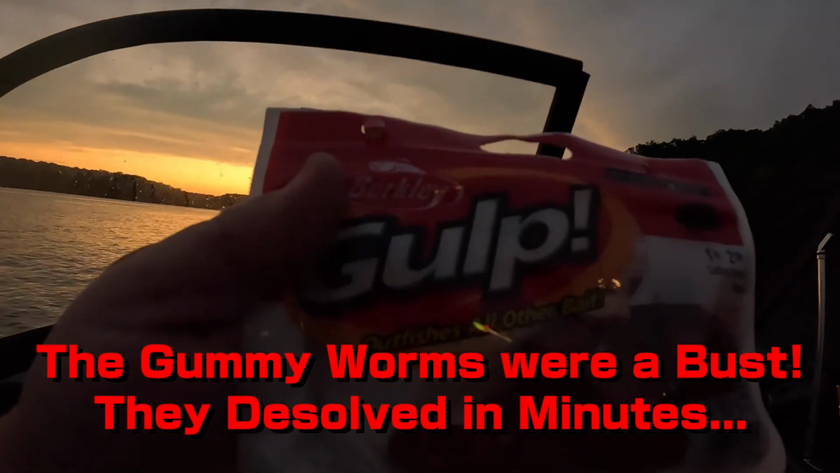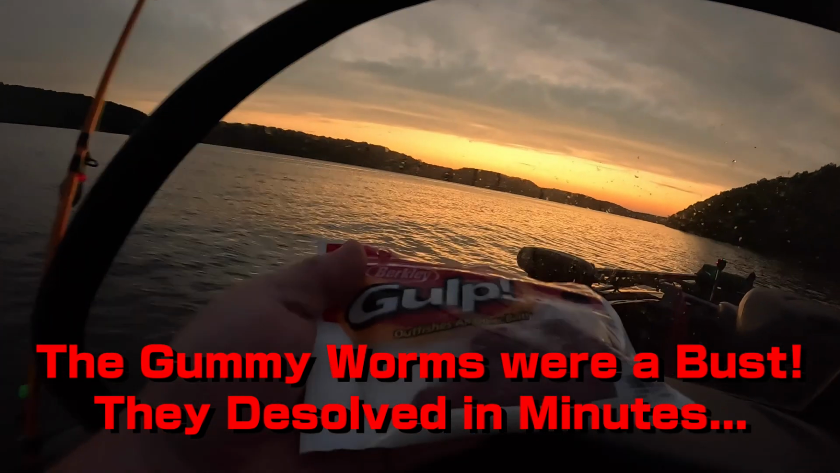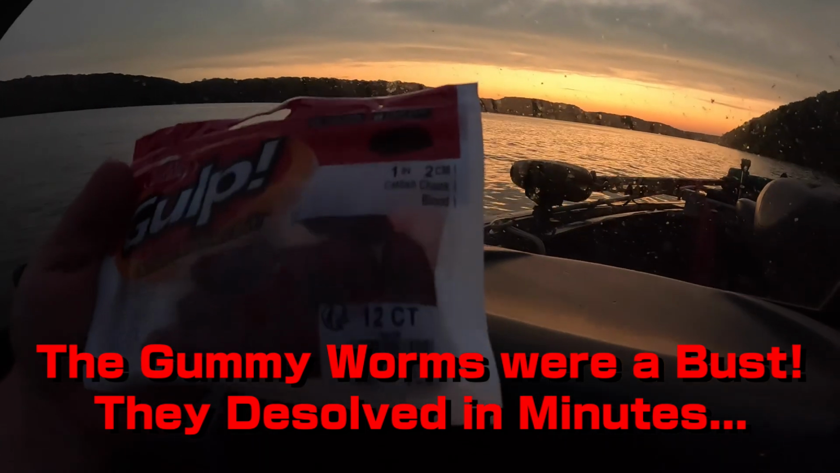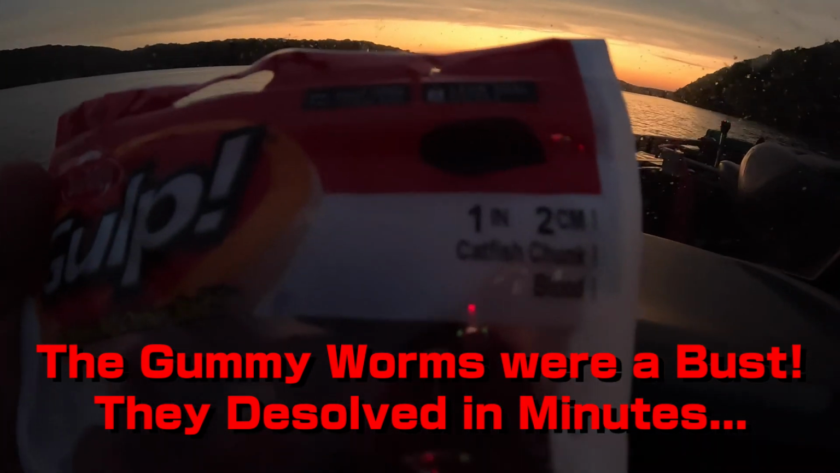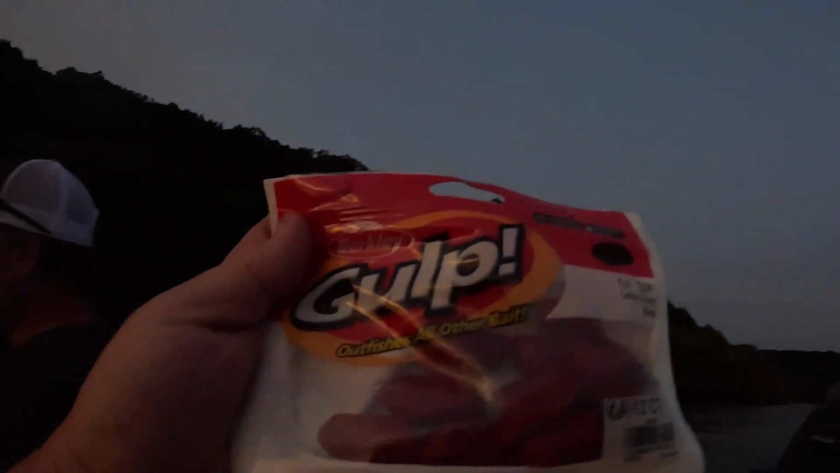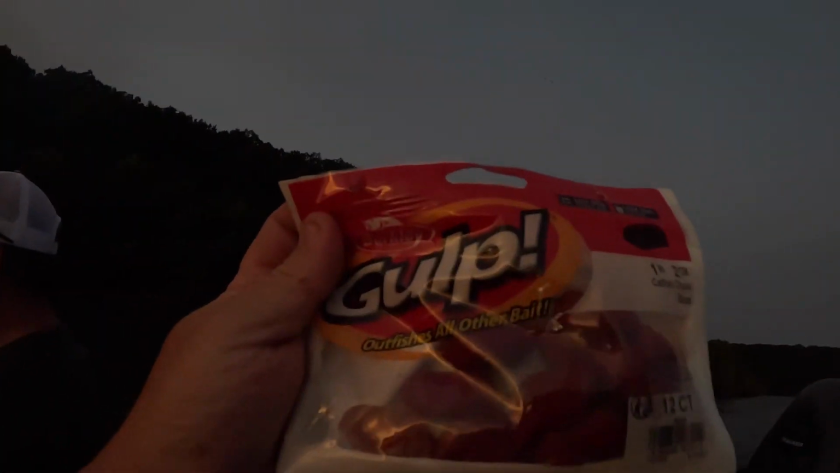And I also have this weird, my brother actually had this last time when I came out here. Gulp, some sort of blood, catfish chunk blood bait. And I actually caught a couple fish with it. I have to do it this way. What little sunlight I do have, there you go.